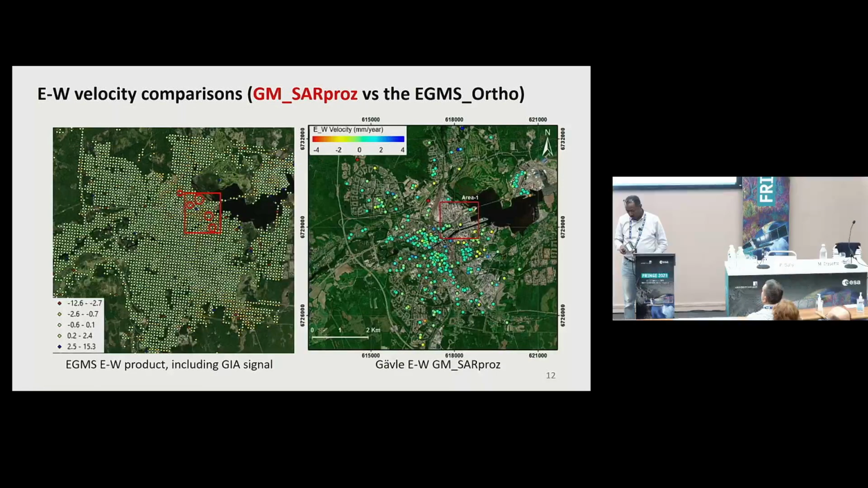We can see here the result of the resampling of the data that affects the density of the data. Here we can see it in the vertical and even in the east-west. Our result shows very sparse points in the vertical and east-west, but in the EGMS product it looks very dense compared to that.